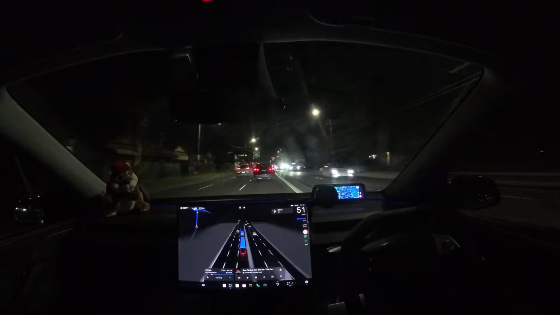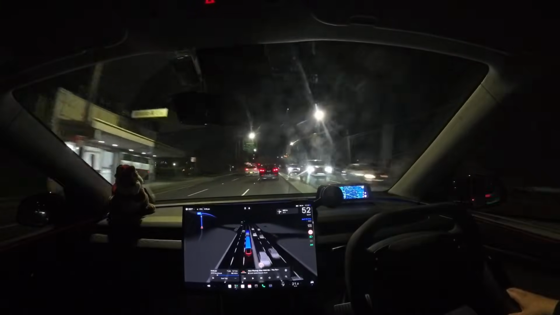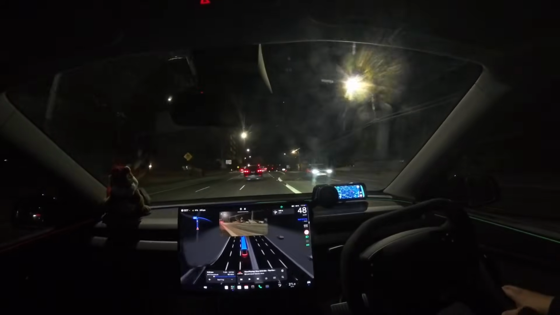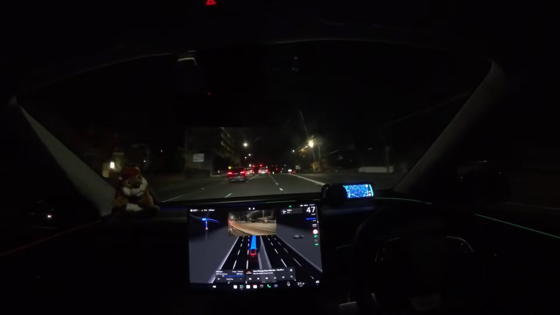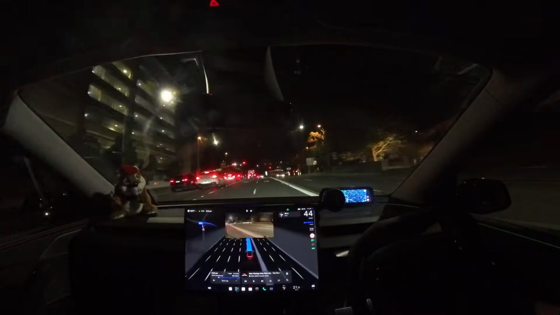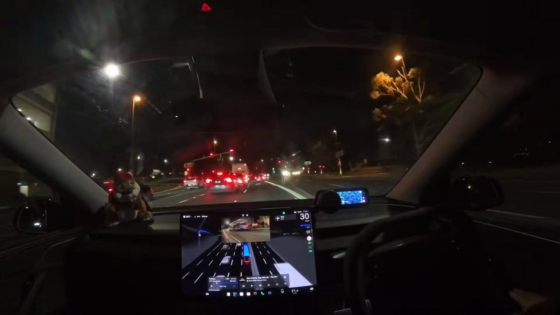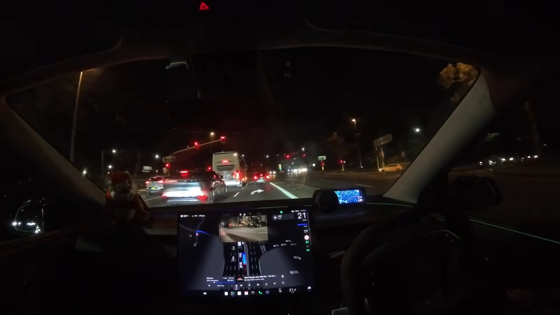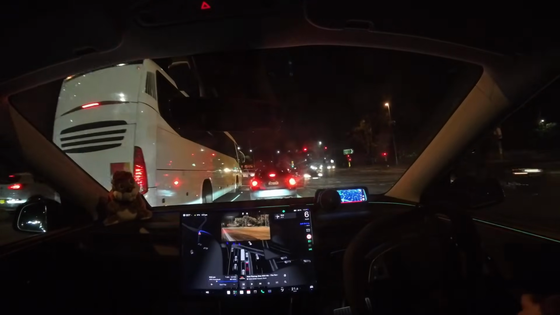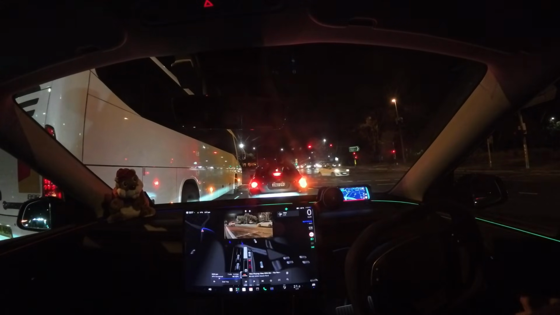The good thing is that it does keep really good metrics around usage of FSD, so we can keep track of that. Lane changes, I'm really surprised with lane changes. The last time I haven't really touched the accelerator was probably when I first drove FSD, from the first video I did on Tesla FSD.